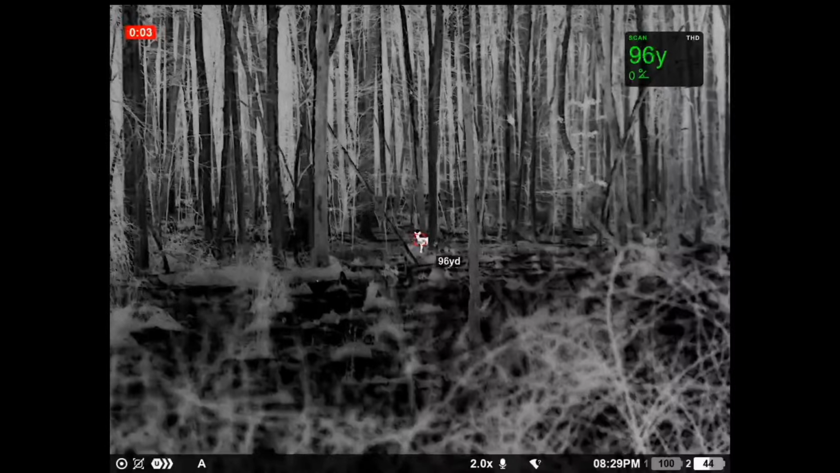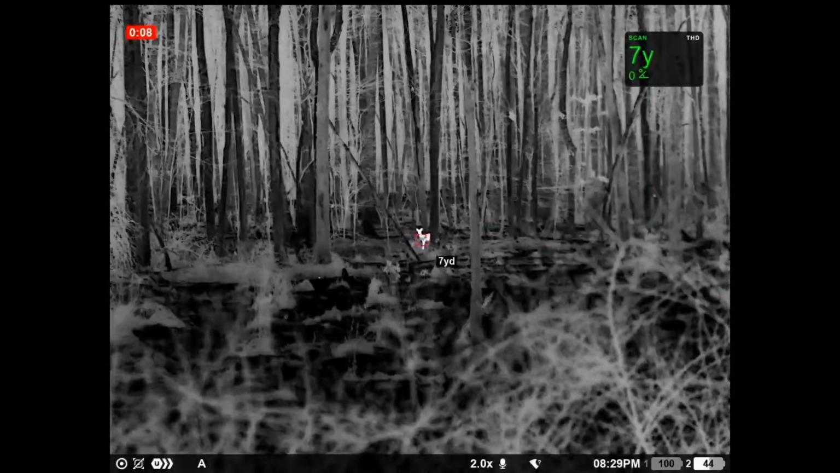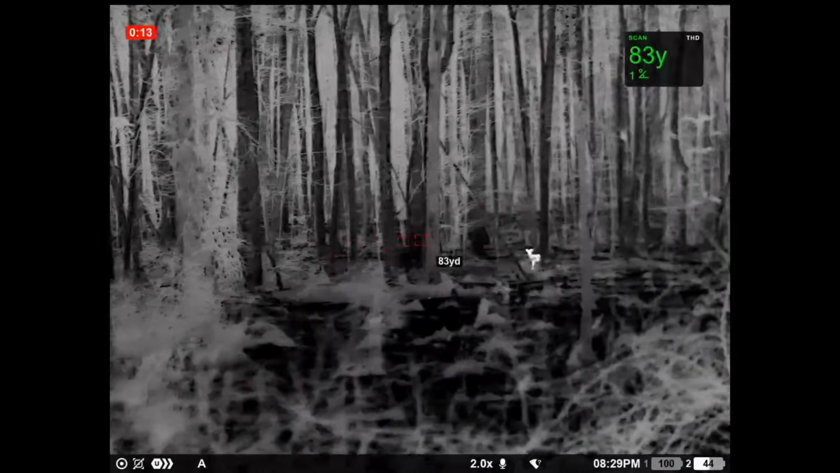Sometimes deer will stand there and stare at you for like 15 minutes solid. It's like, how do you do that? You don't move.